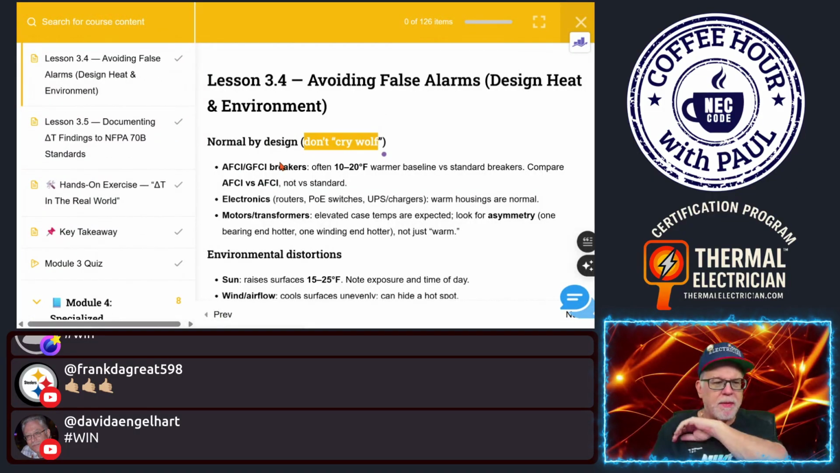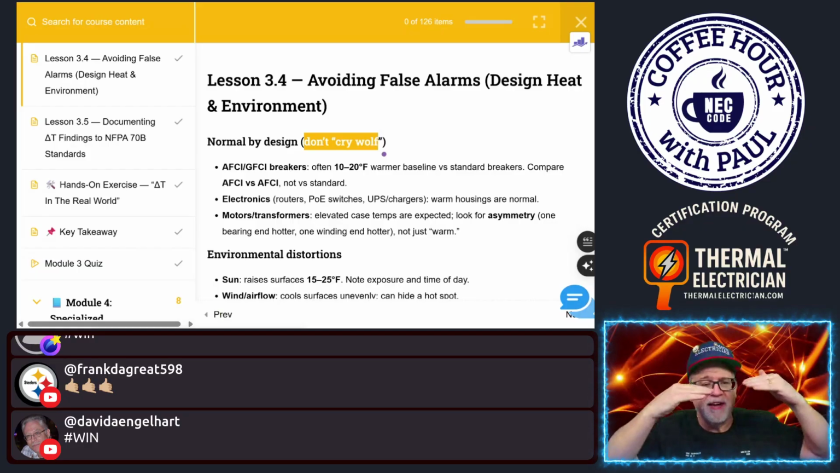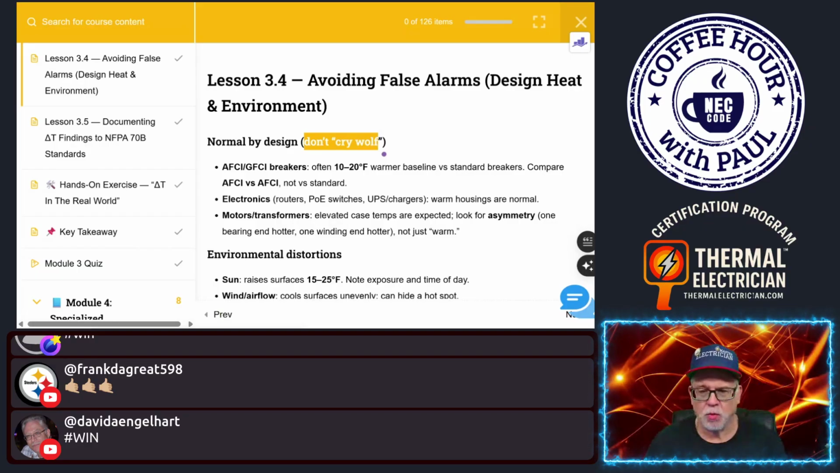Okay. I think one big problem in the thermal imaging industry is that it gets a bad name because people don't understand how to use these devices. And it's not so much the quality of the device these days as it is the quality of the technician. Okay. So the goal is a thermal electrician, which is different than a master electrician and a journeyman electrician. A thermal electrician is an electrician, whether you're a master or journeyman, that has an extra level of knowledge on top, continual learning.